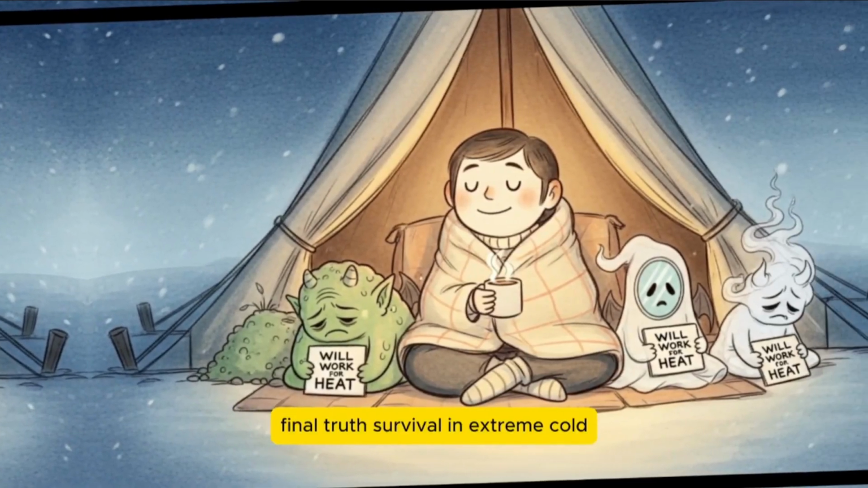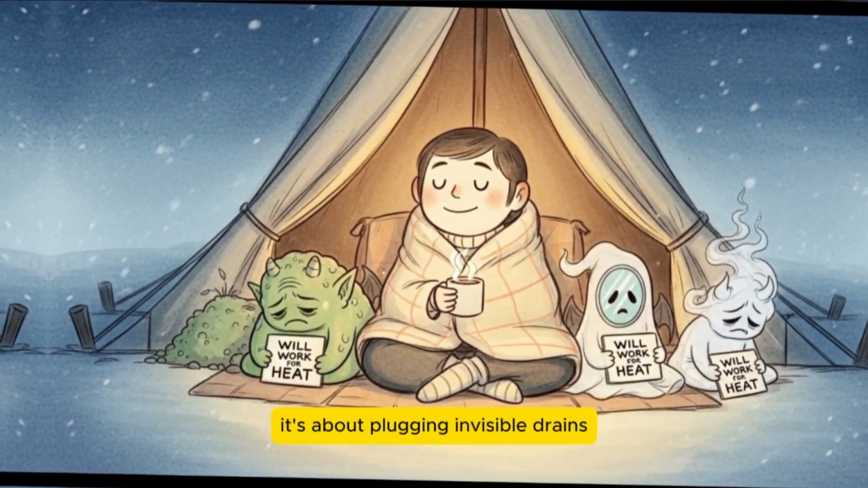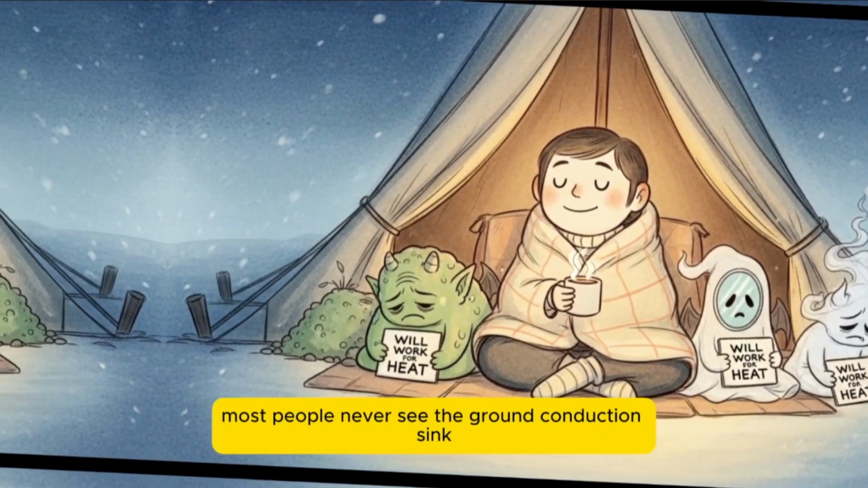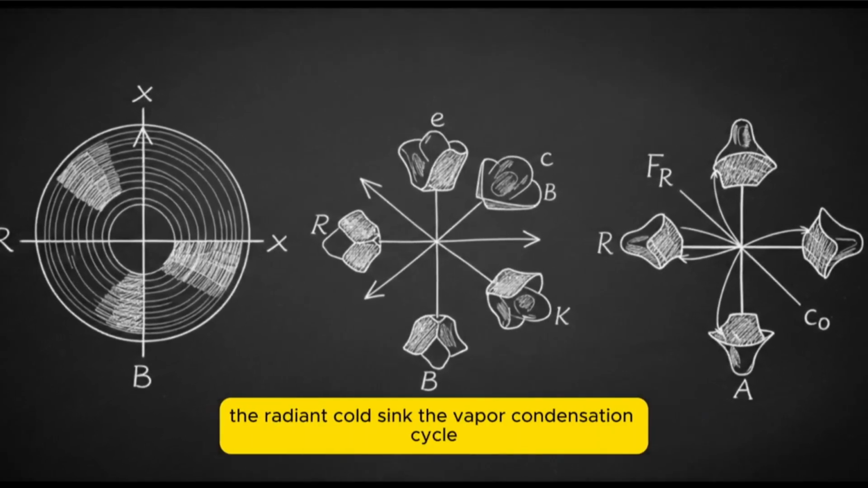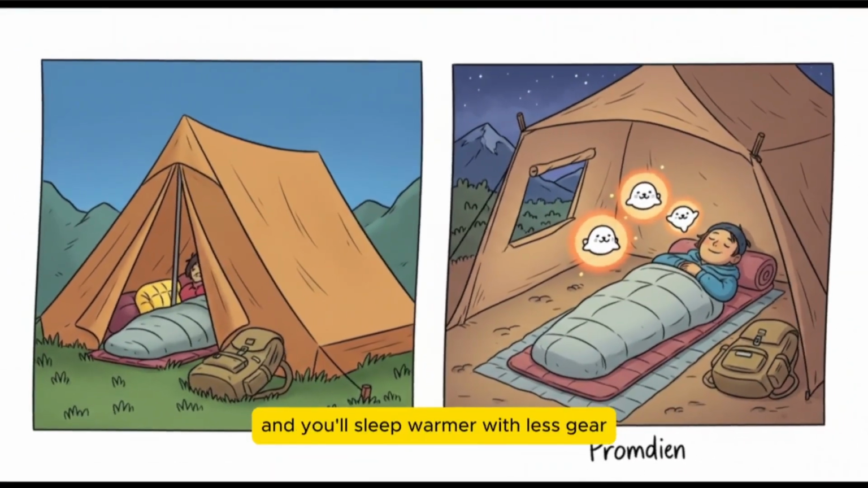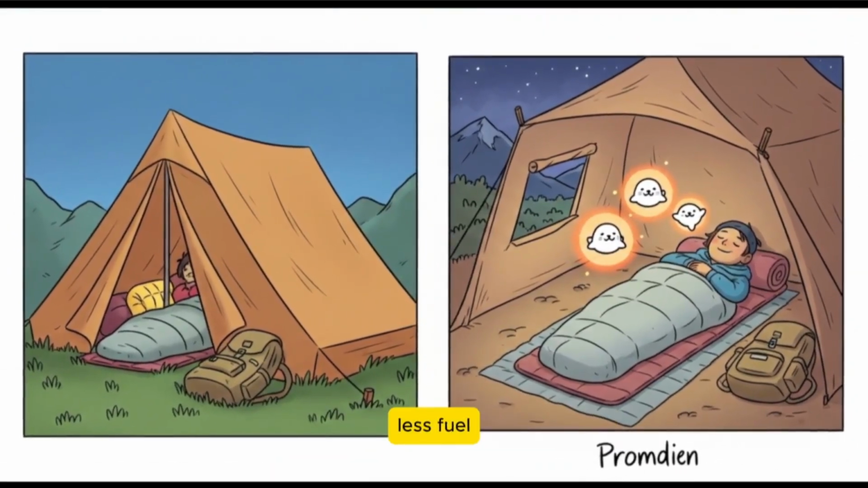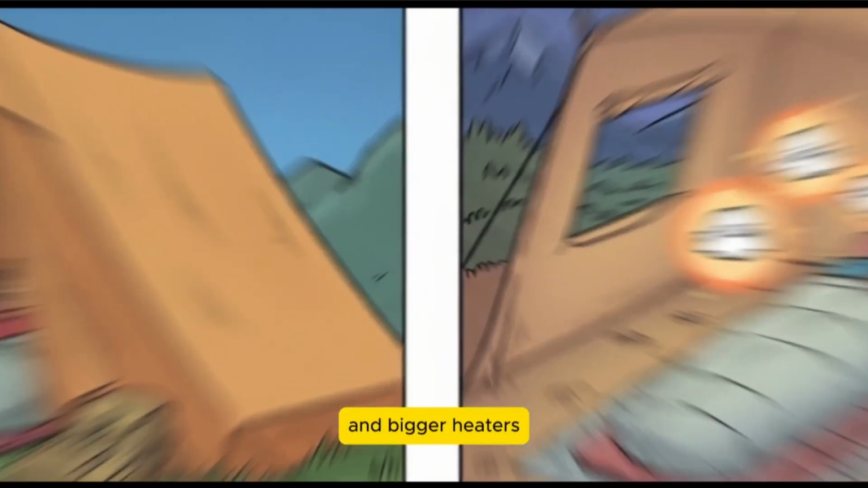Final truth, survival in extreme cold isn't about generating more heat. It's about plugging invisible drains most people never see. The ground conduction sink, the radiant cold sink, the vapor condensation cycle. Master these 3 physics principles, and you'll sleep warmer with less gear, less fuel, and more resilience than those chasing higher R values and bigger heaters.